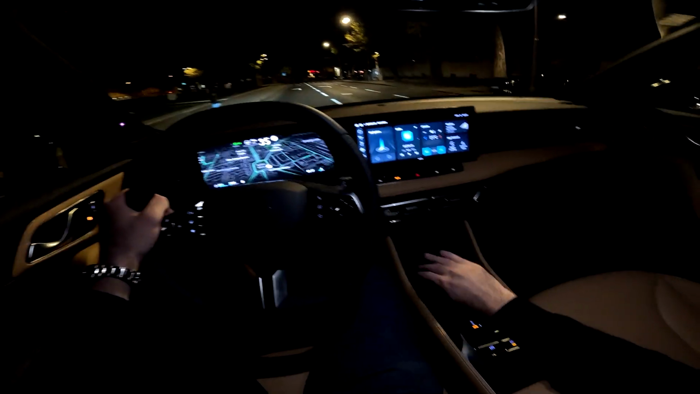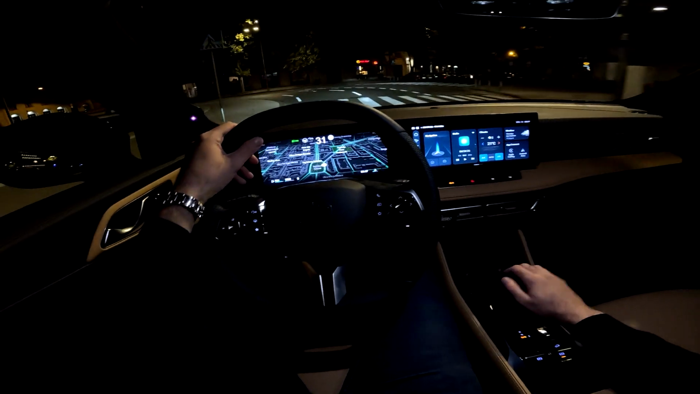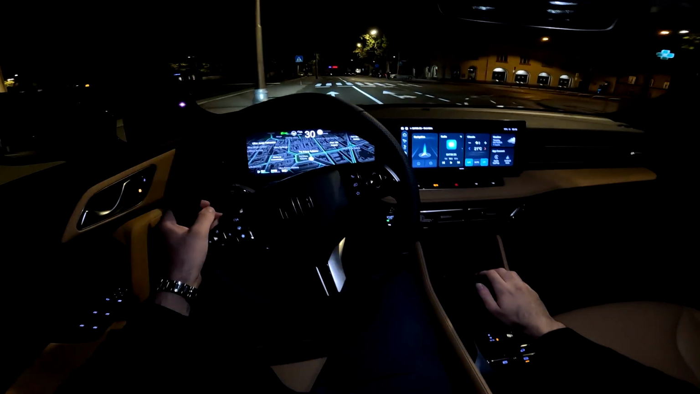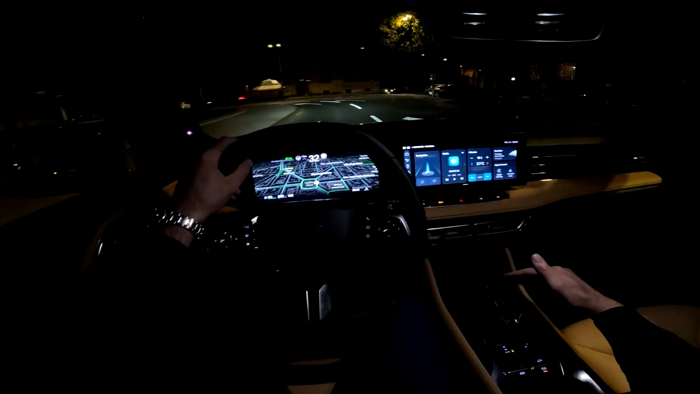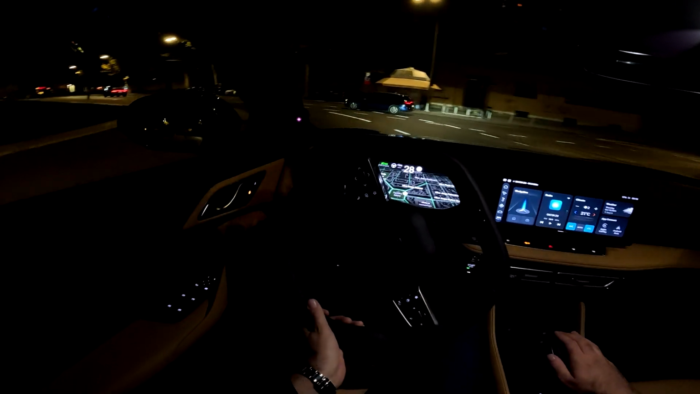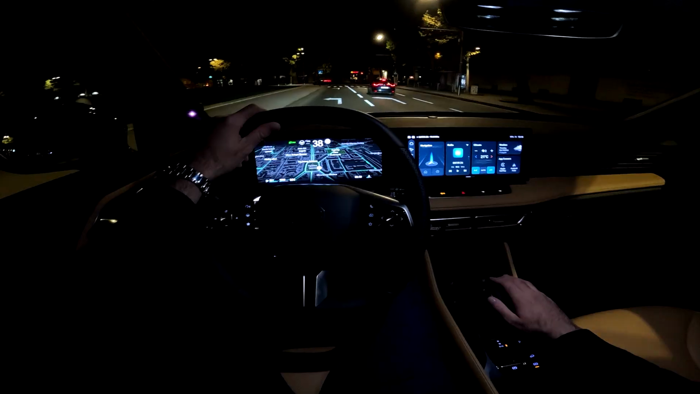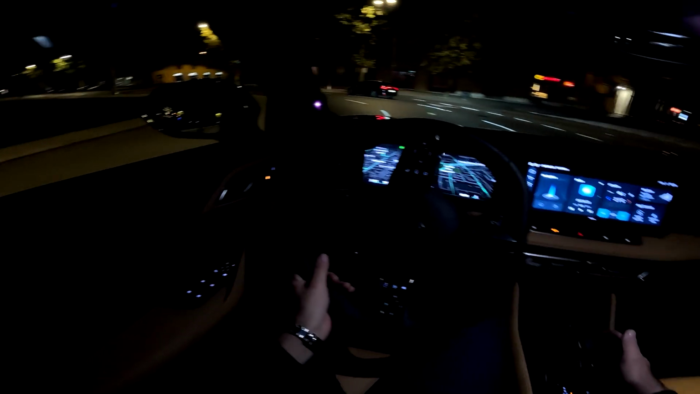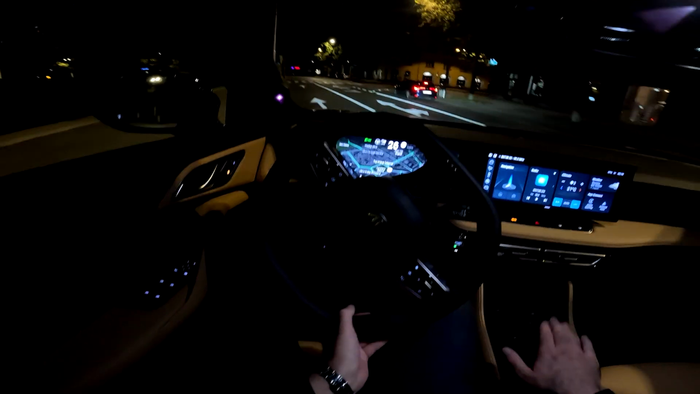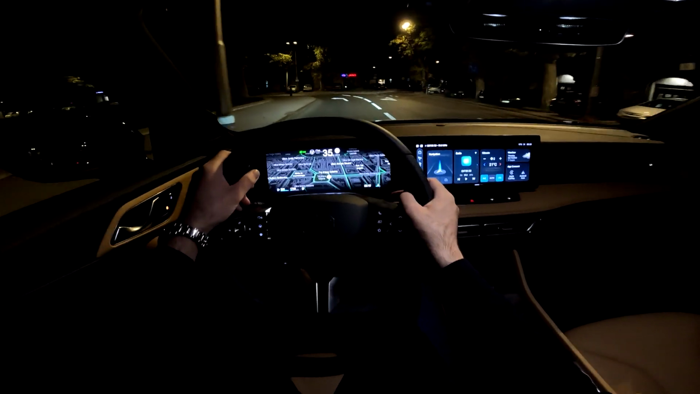And then if you pull the gear lever here to the right, you go into the manual mode, so now you can change the gears by yourself. So if you pull it towards you, you go into lower gear, and then if you do this, you change to higher gear. It's actually pretty fun, but now I will put back the automatic mode, so now the automatic transmission will do the job for us.